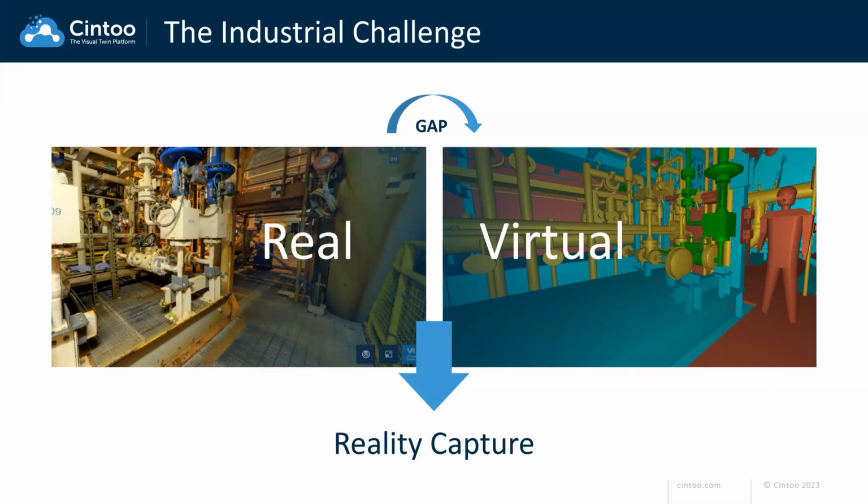Laser scanning is not a new technology, but the challenge in adoption has been how to manage these large point clouds. We're talking about large customers that have 10,000 or 20,000 scans, and how do they manage and collaborate on them, and how do they work more efficiently with them?